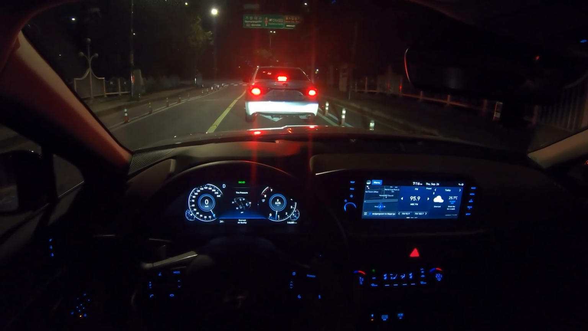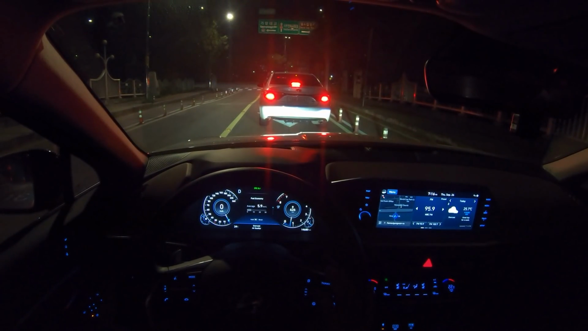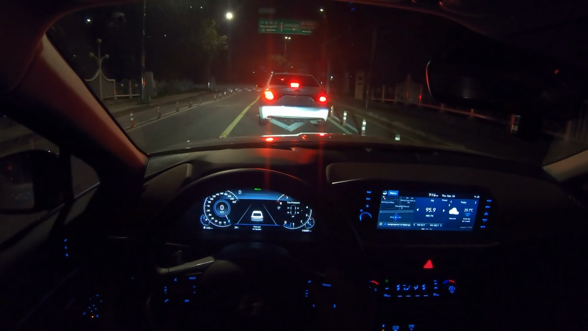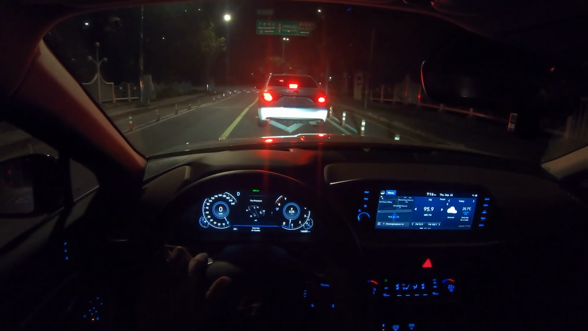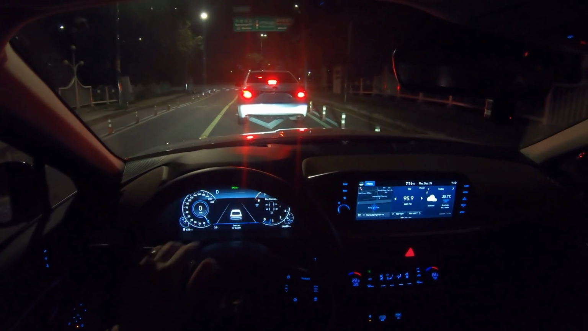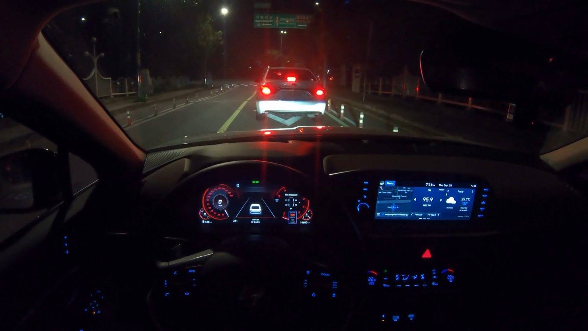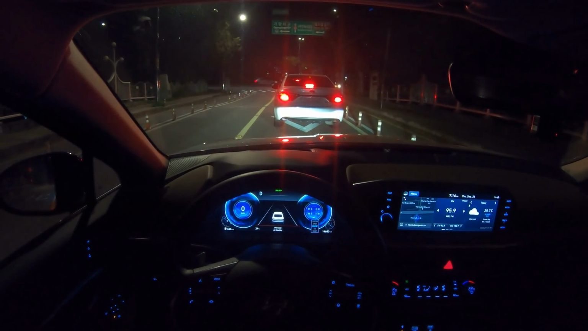As you can see, the cluster shows tire pressure, your driving mode, your trip computer, and that's for the ADAS, that's the compass. You cannot adjust it other than going to other drive modes. So it's very simple to use.